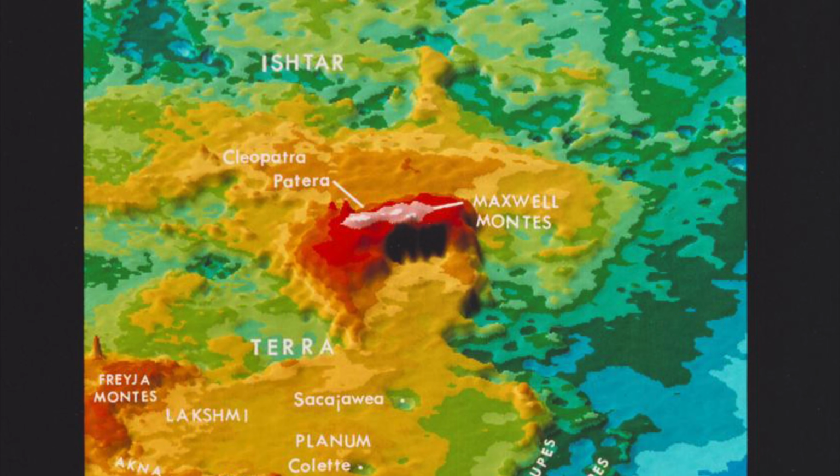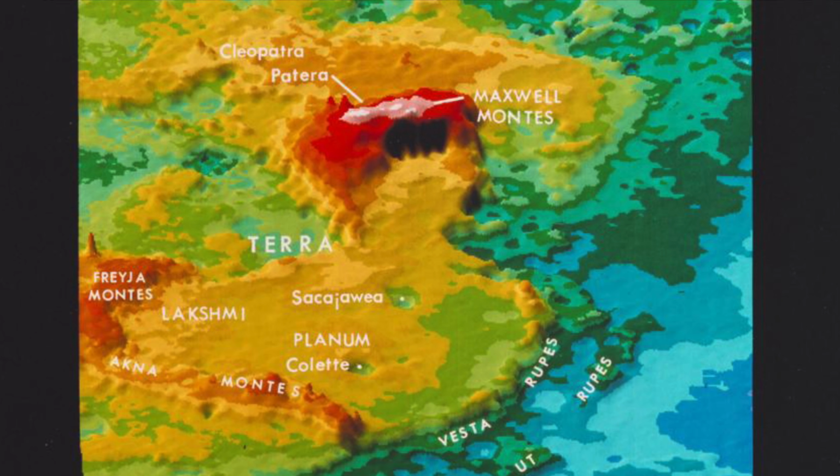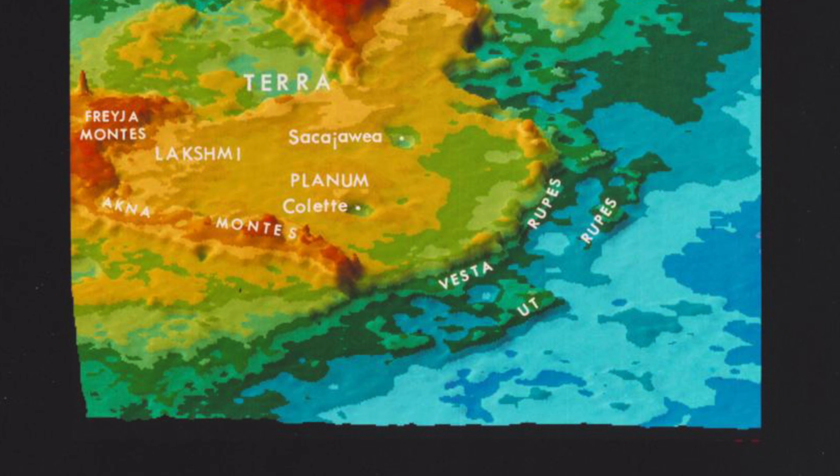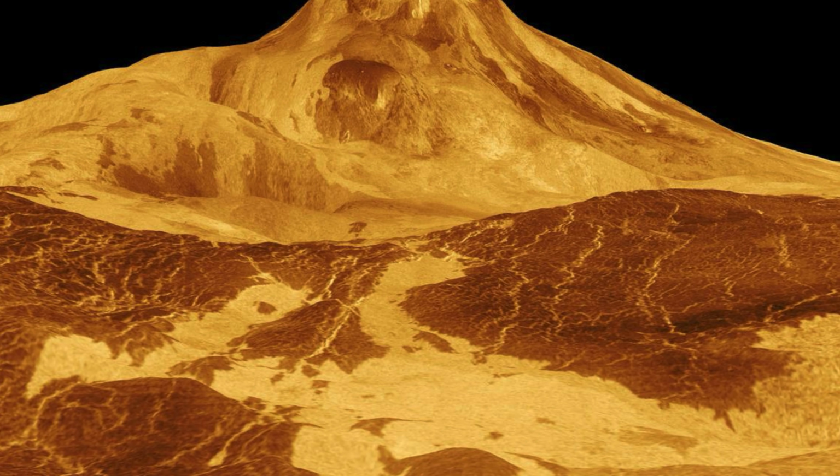Maxwell Montes, the highest mountain on Venus, reaches 11 kilometers into the atmosphere, a towering peak in a land of extremes.